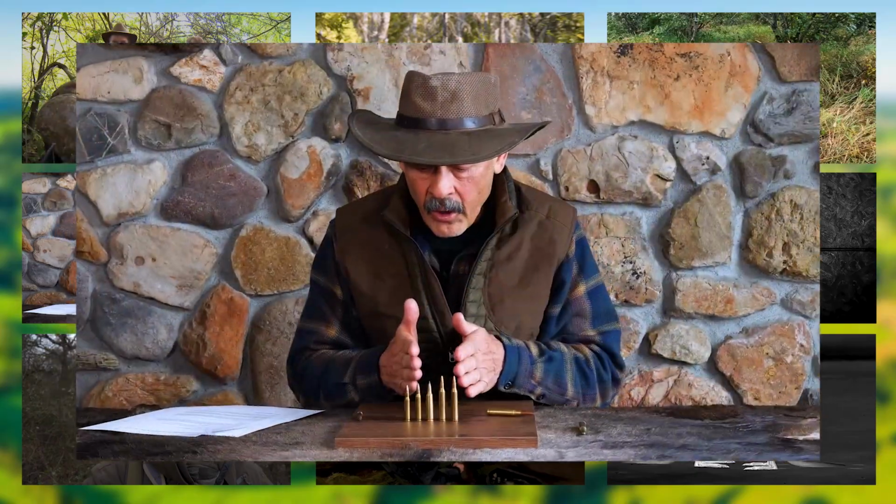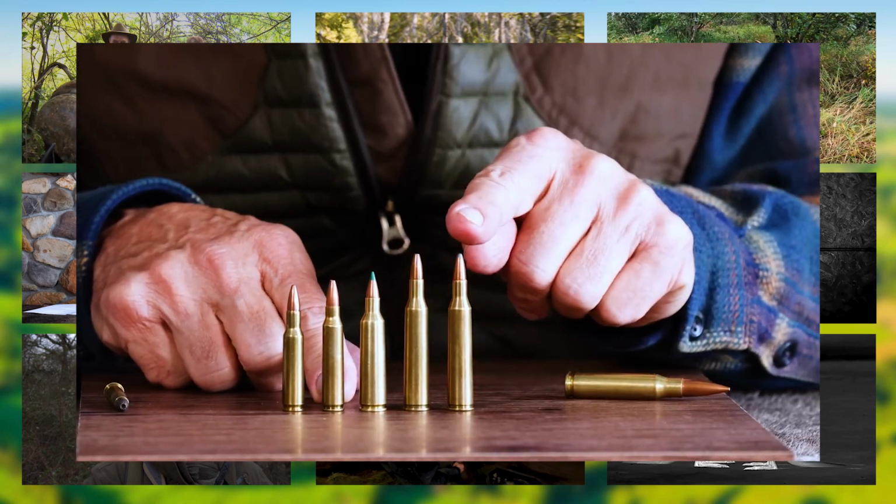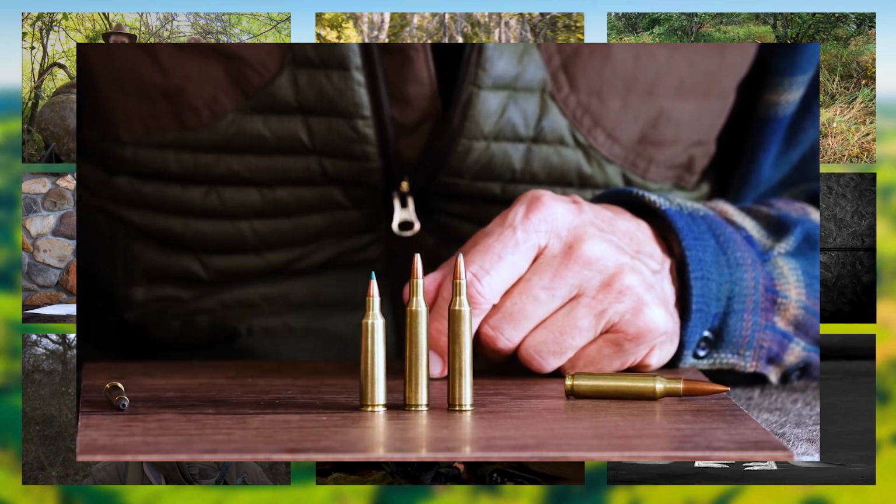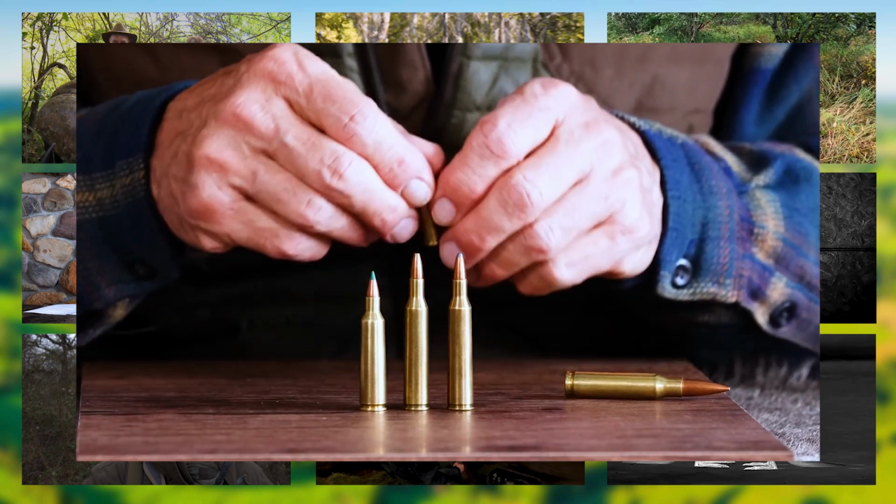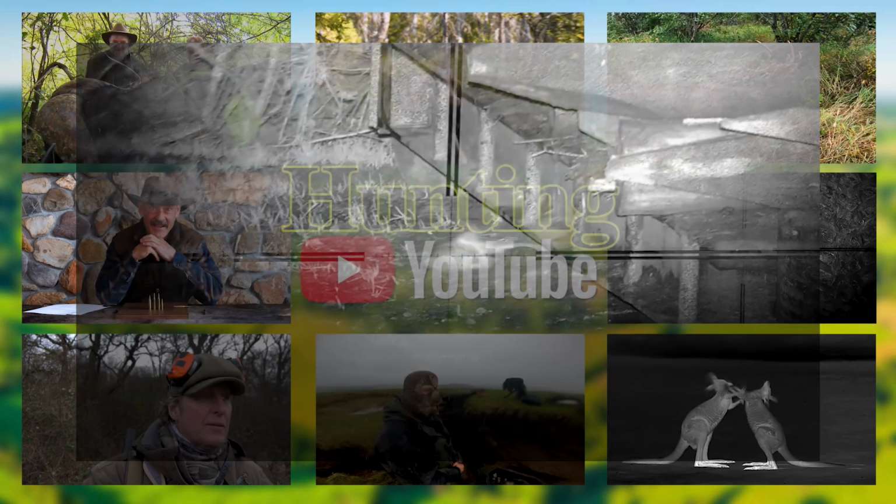Ron Spomer has a knack for making technical stuff interesting and easy to follow. Here he takes a close look at the 220 Swift and asks whether it's the most overrated barrel-burning cartridge of all time. Lank's Vermin Control is out ratting with his FAC-rated Daystate Huntsman in .25 caliber. It's impressive to see how hard it hits, stopping the rats dead in their tracks.